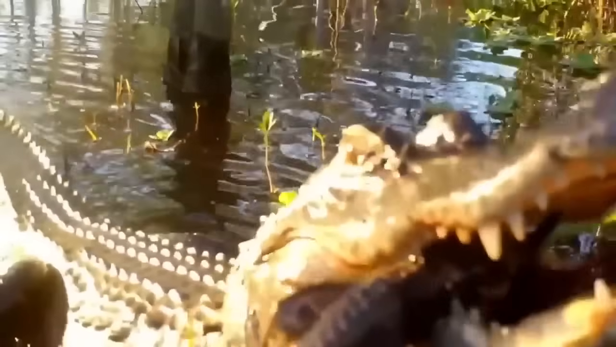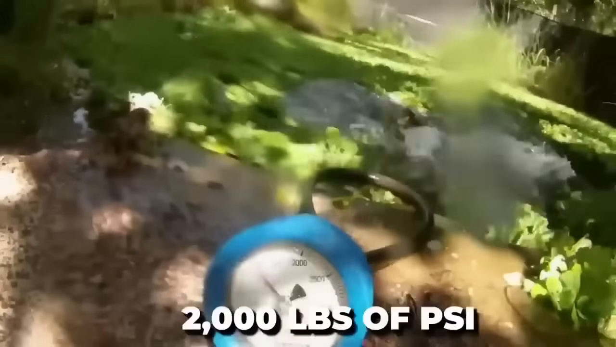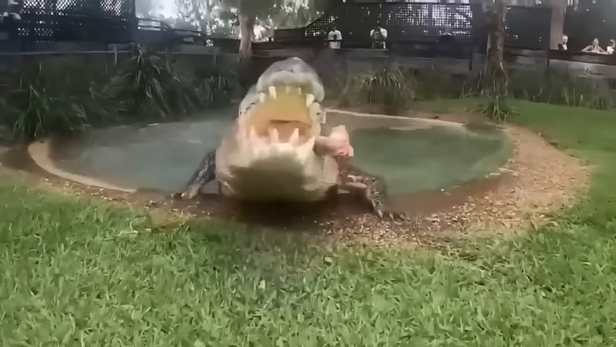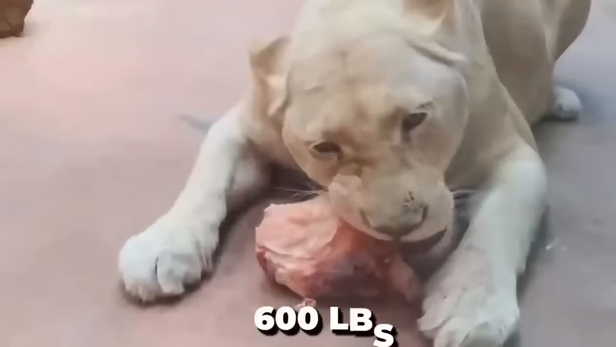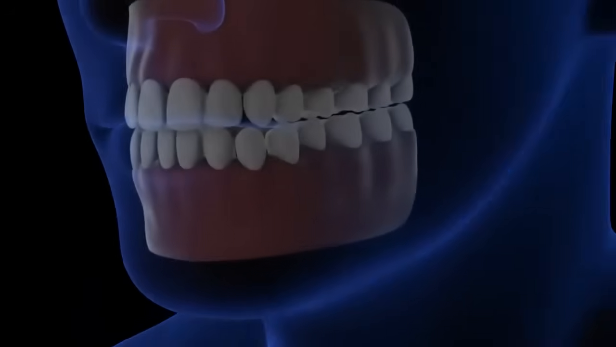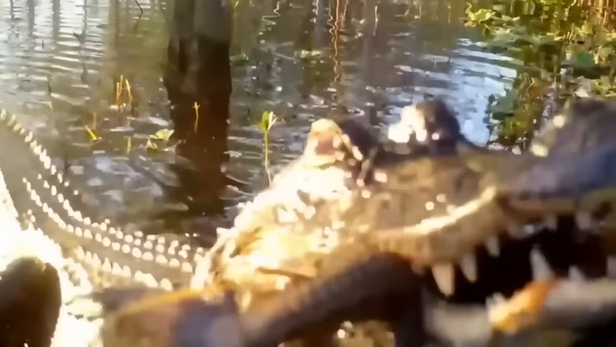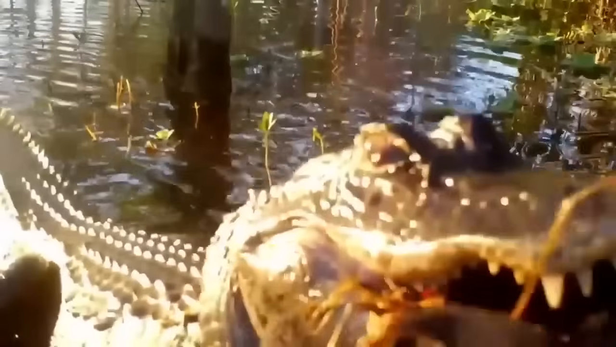The sound of the alligator's powerful jaws crushing the catfish is enough to send shivers down your spine. Alligators have the strongest bite force measured, with an incredible 2,000 pounds of pressure per square inch. For comparison, lions only have a bite force of 600 pounds of pressure, and humans have a mere 120 pounds of pressure per square inch. This just goes to show the immense strength and power of these prehistoric creatures.